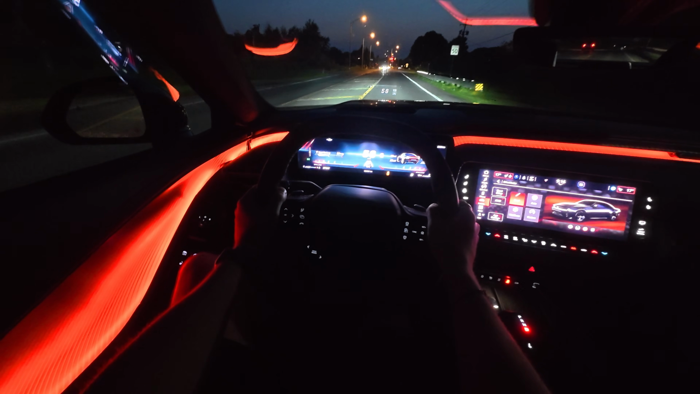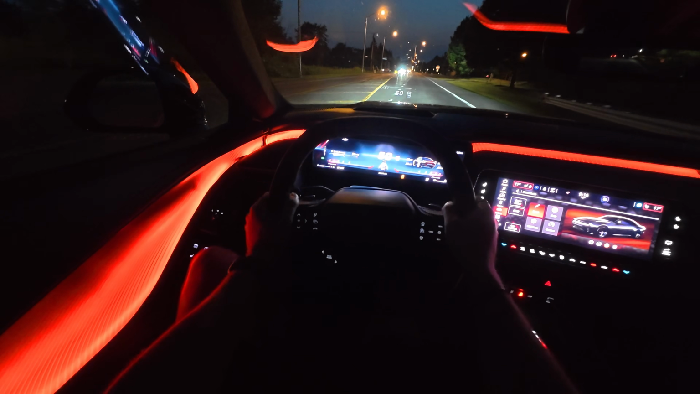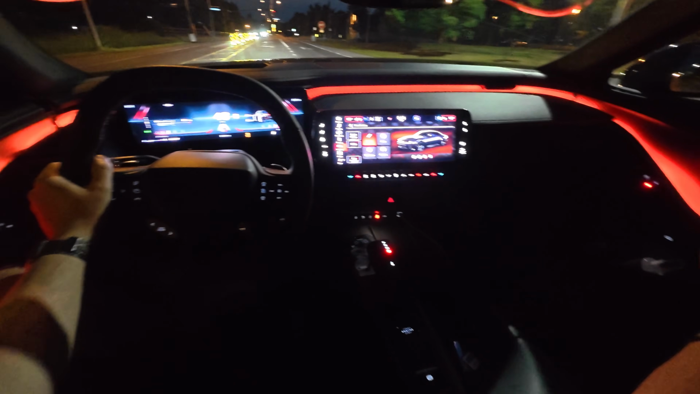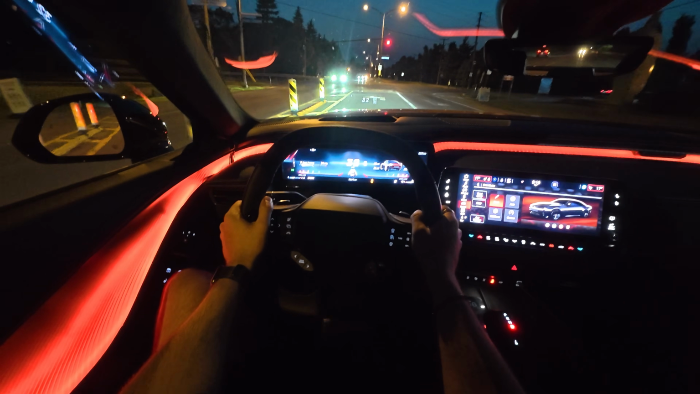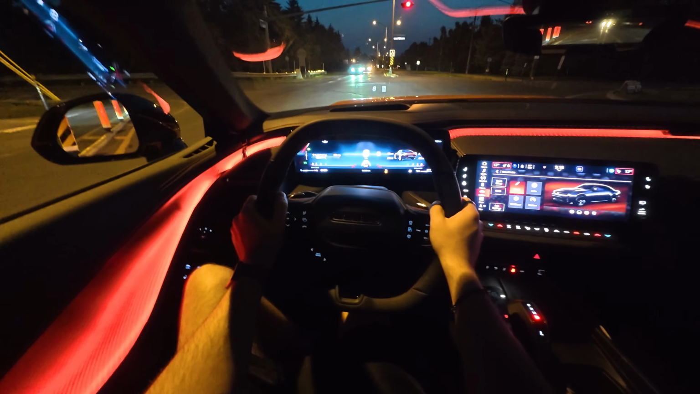I will pick it back up once I get to the end of this street. I'm just going to drive down this road and you can take a look at everything and listen to the engine a little bit. Hopefully you can hear it. And I'll pick it back up when we reach the end, and we'll close it all out.